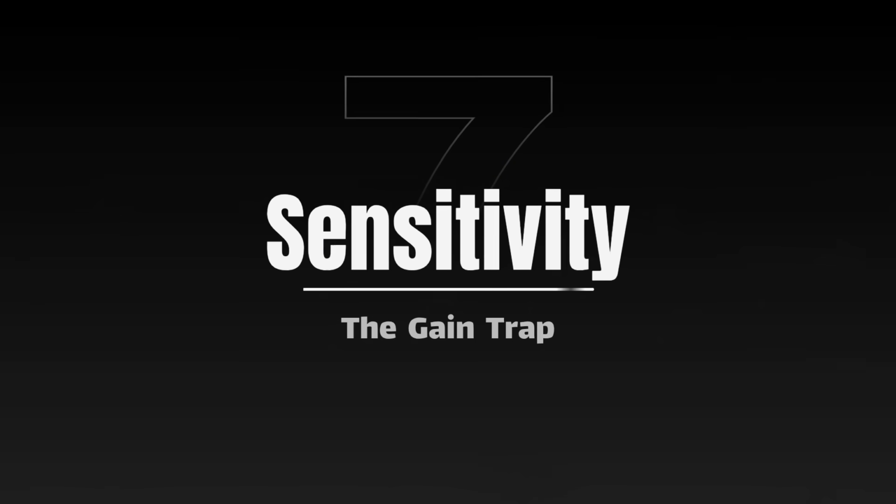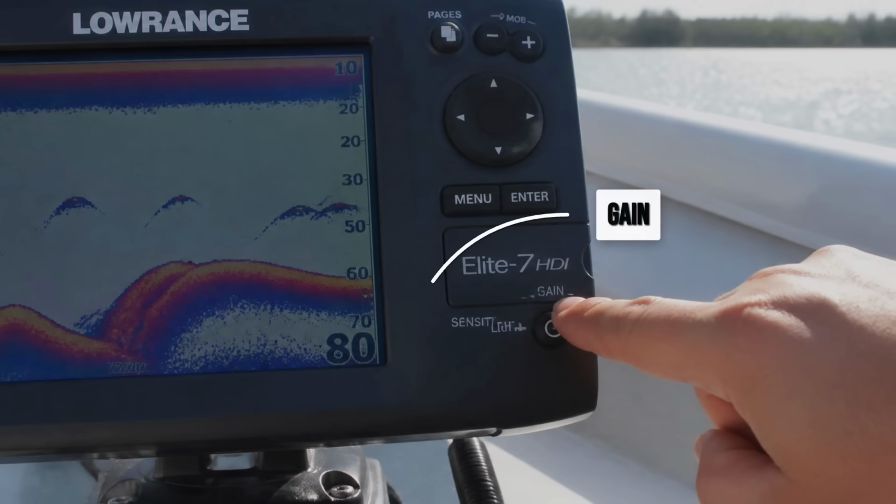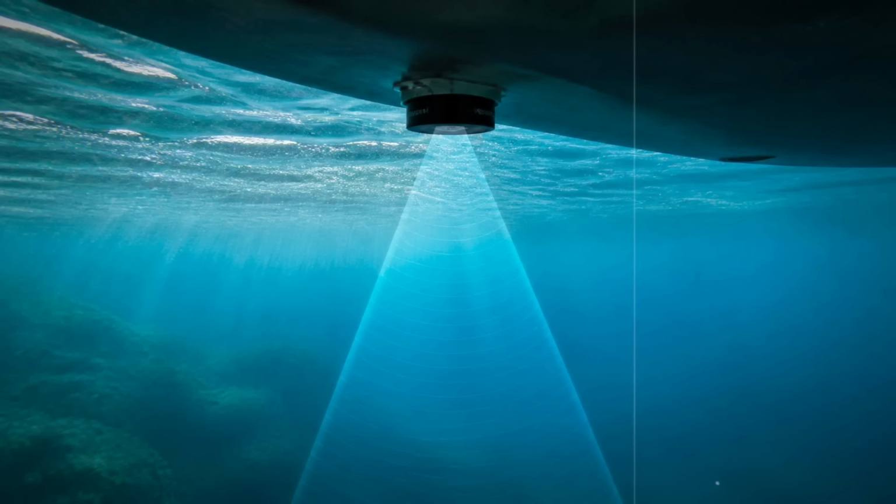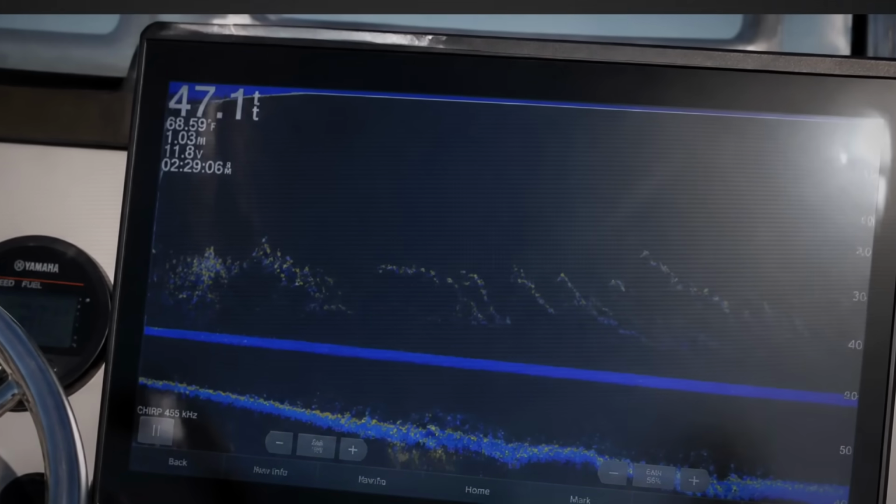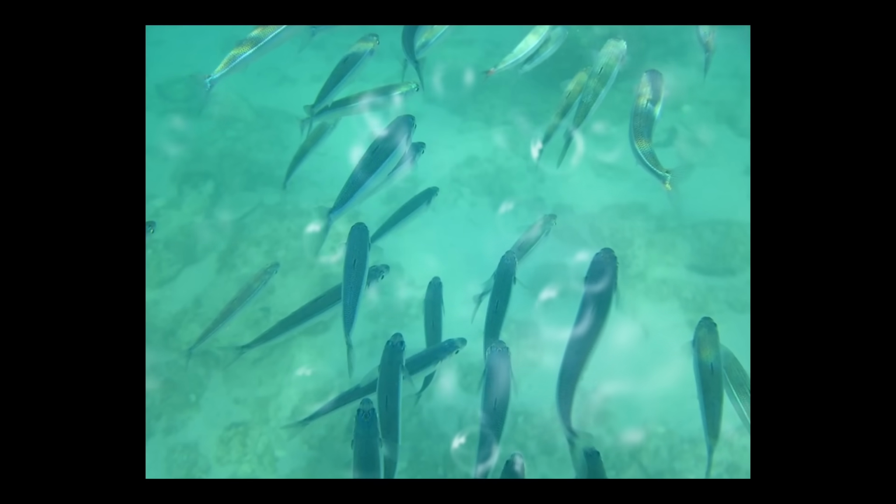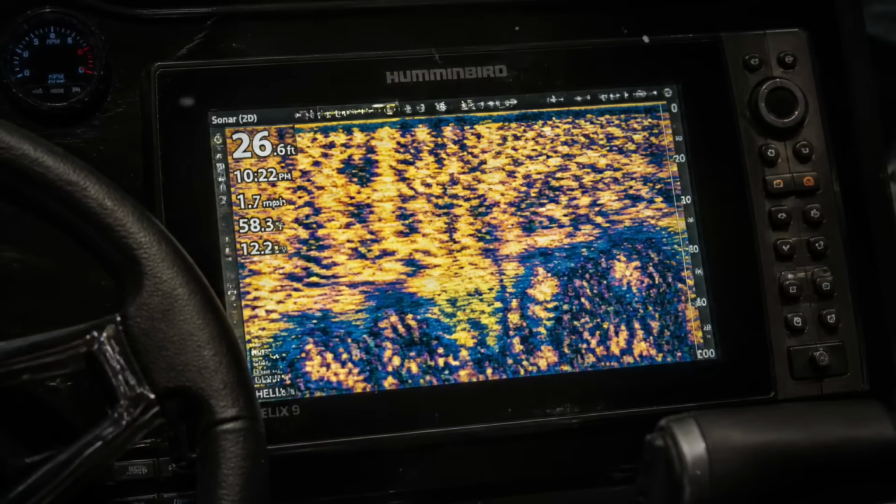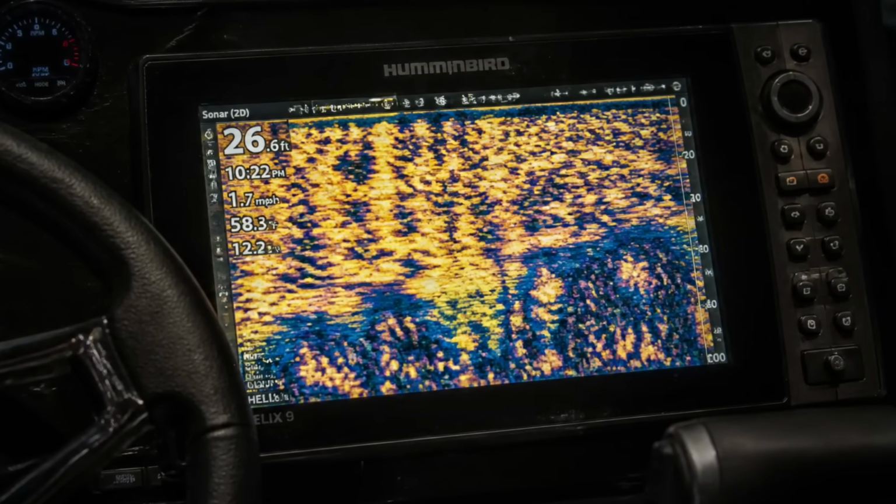Number 7 is the setting that brings back everything Fish ID was painting over. Sensitivity. Some brands call it gain. And here's what almost nobody at the shop bothers to explain. Gain has nothing to do with power. It does not make your sonar punch deeper or ping harder. All it decides is how many of the returning echoes actually get drawn on your screen. Turn it down, and you filter out the weak stuff, and the weak stuff includes bait and the smaller fish you're hunting. Turn it up, and more appears. But push it too far, and the whole screen snows over with static and phantom marks that were never there.